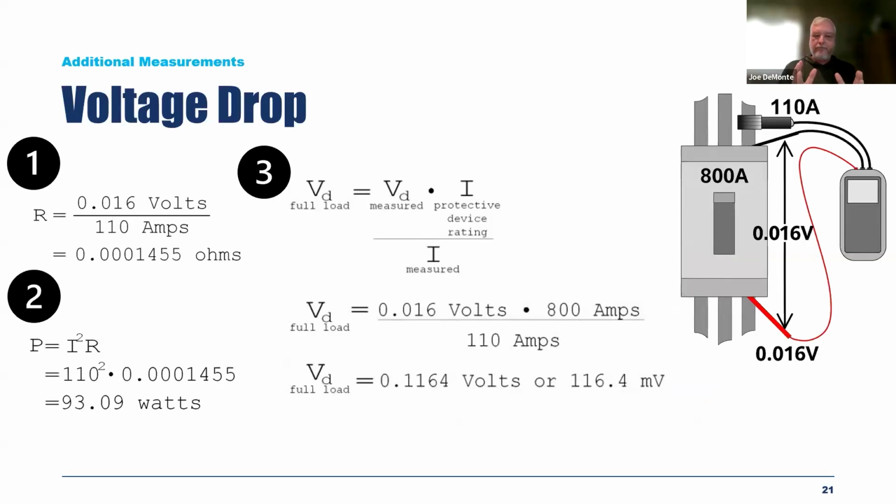When looking at its loading, which was only 5% at the time, what would happen if the system all of a sudden was at 80% load or 100% load? Well, the voltage drop initially on this disconnect was 116 millivolts.